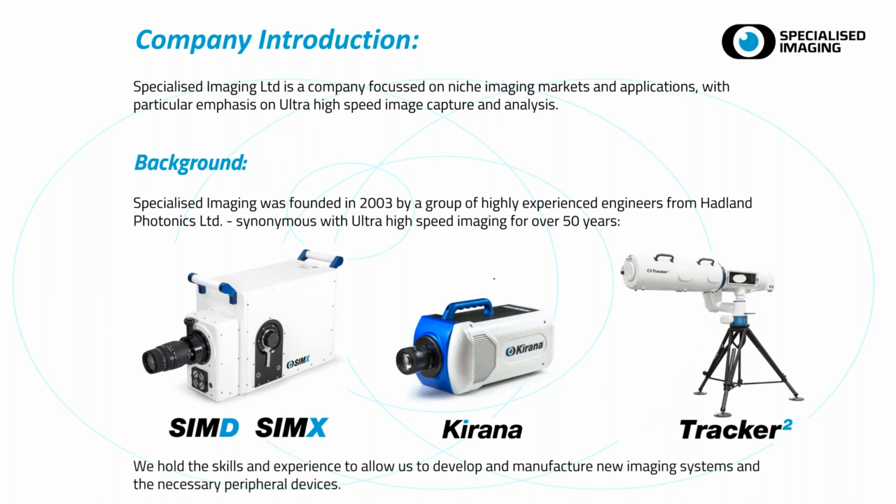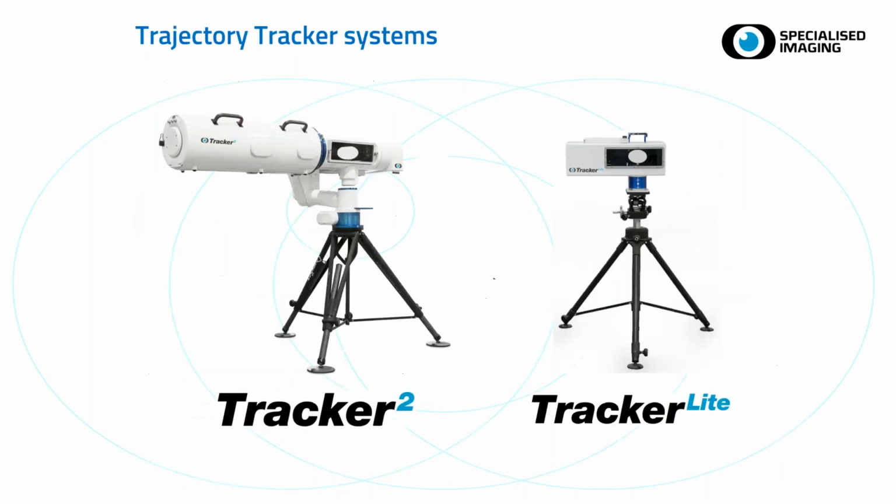So generally speaking, we've broadened our capability to develop and manufacture new imaging systems and some of the necessary peripheral devices, not just the tracker systems, but also the triggering and illumination systems. Now, the two trackers that we have developed so far really use the common core technology, and that's a motor which is moving a mirror in order to track the predicted flight path of any particular projectile. So we're not actually actively feeding back into the system, we're simply following the predicted flight path.